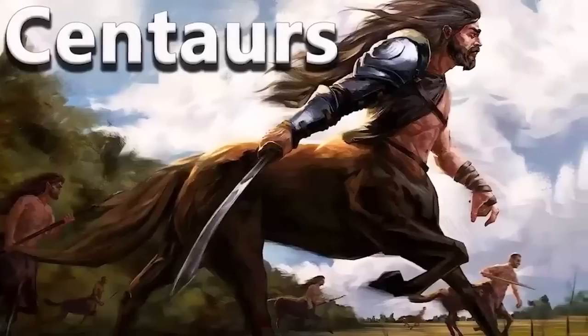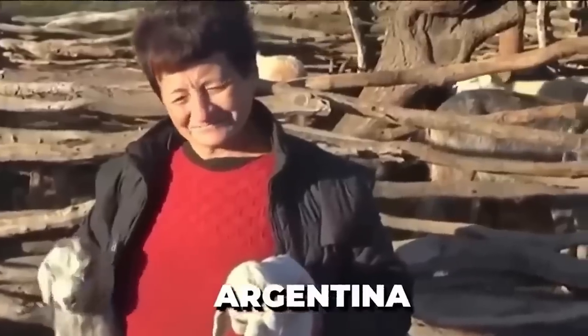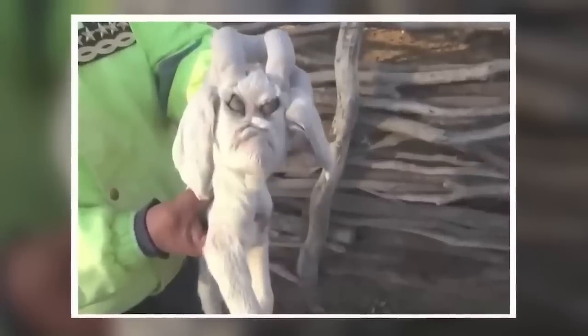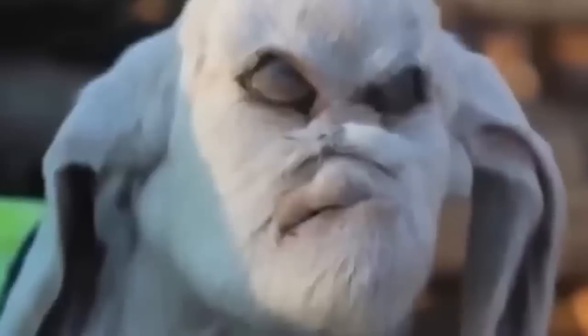You know those mythical creatures called centaurs? They're like humans with a horse's body. Well, check out this newborn goat from Argentina. It has a face that looks human. When the folks in the town saw it, they thought something magical must have been involved in its birth. Some say it's just a weird birth effect, but most people are calling it a real-life centaur. We've seen some bizarre animal videos on the internet, but nothing quite like this goat with a human-like face.